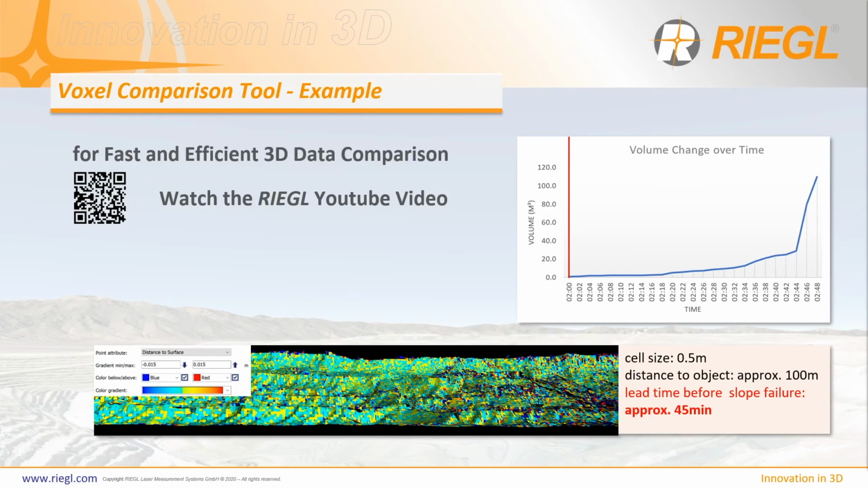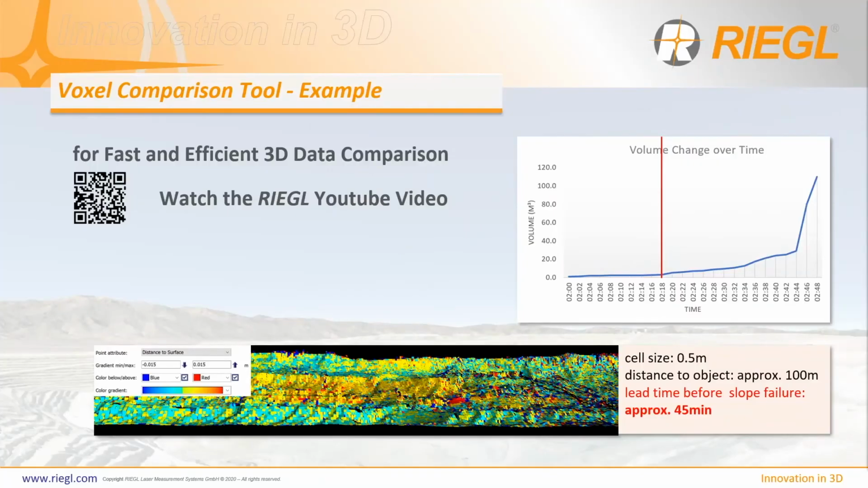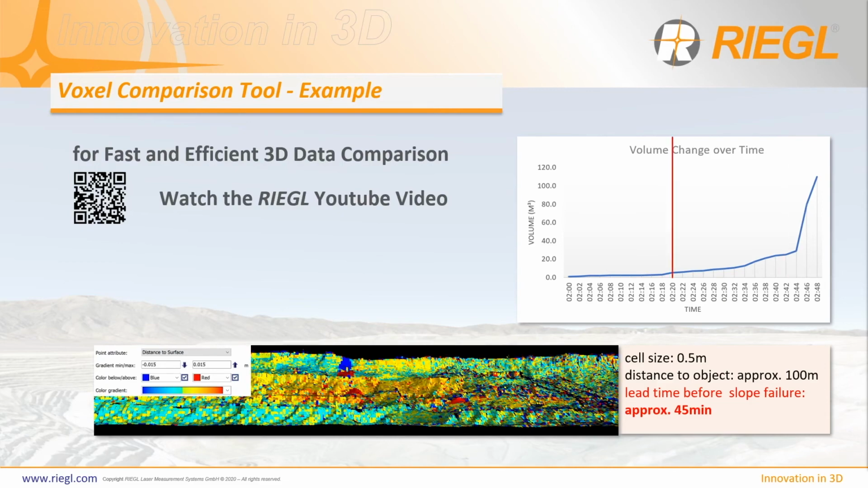First example shows a slope, which was scanned every 2 minutes from a distance of around 100 meters. By switching through the scans, one can see immediately that we can even detect millimeters of movements. So we see the movement long before something happens. And this gives us a lead time of approximately 45 minutes in this example before the real failure happened. And this gives time to remove people, employees, operators, and machines from the endangered areas.